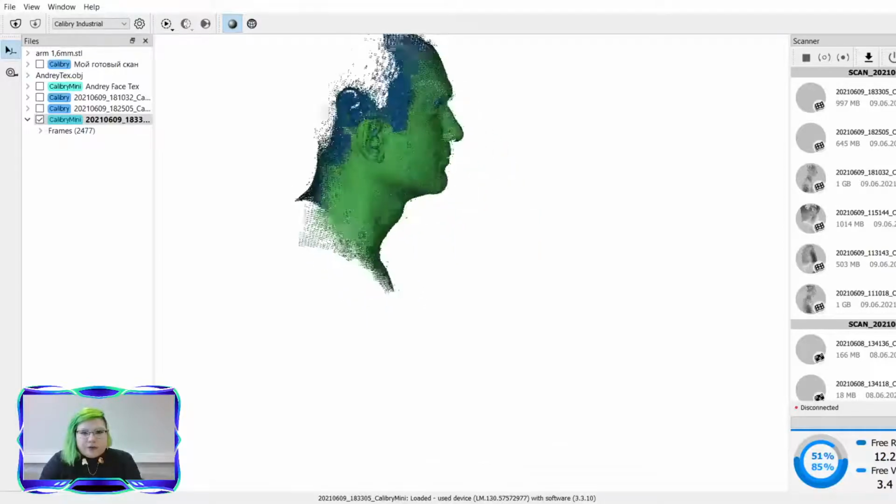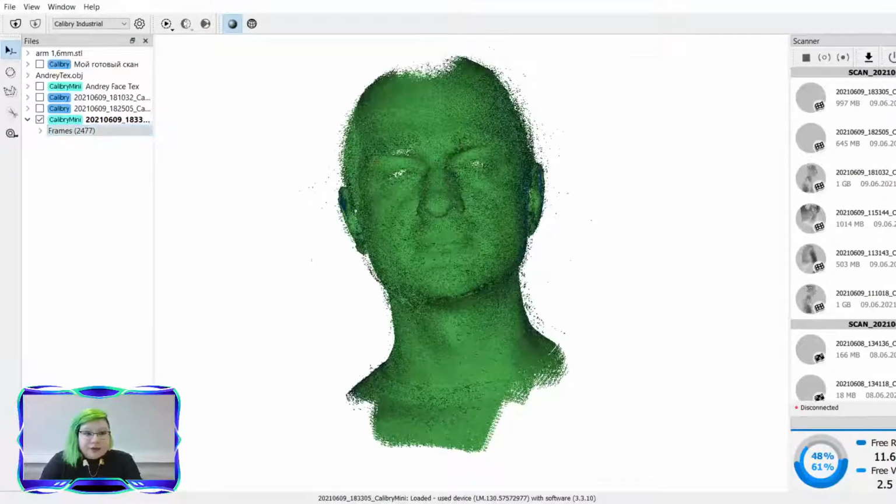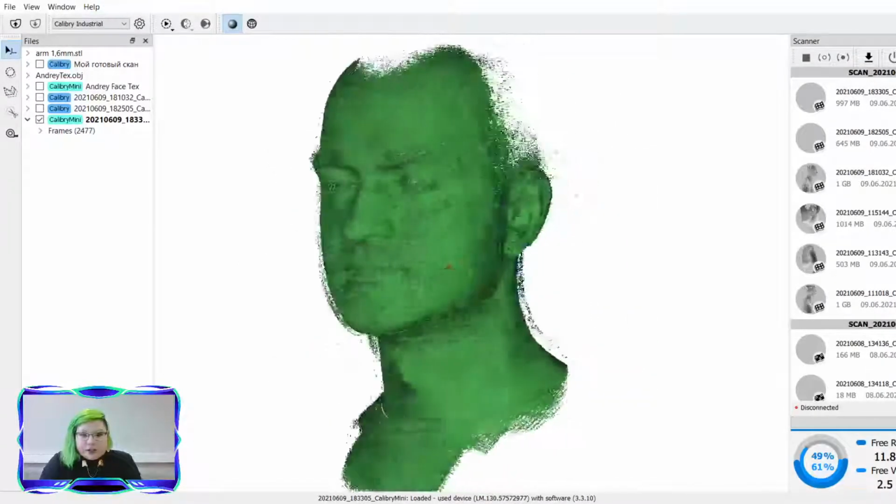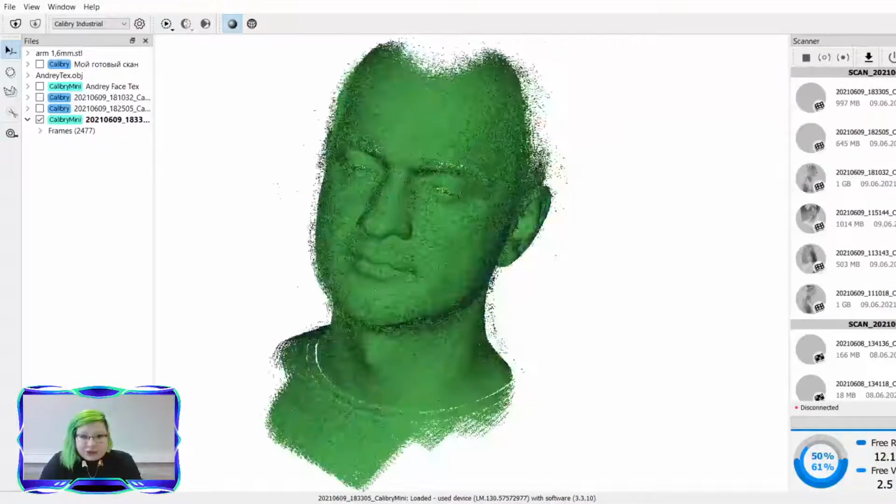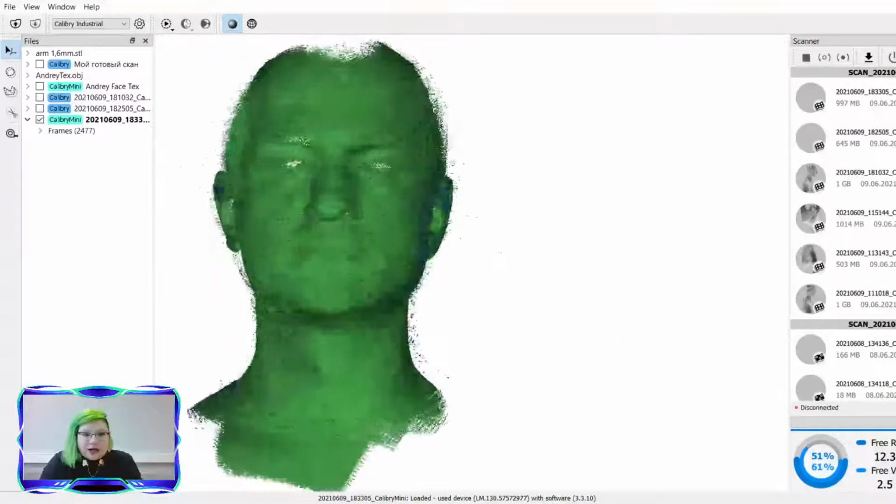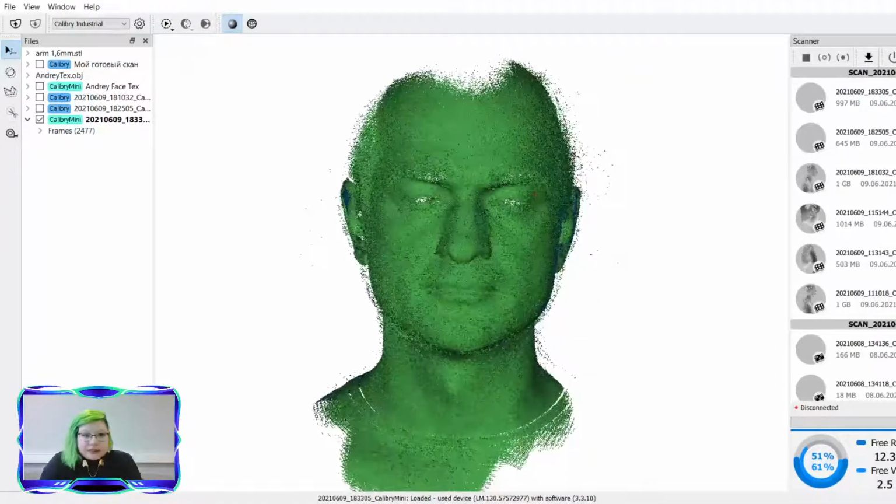Okay, so here's our preliminary point cloud. You can see we definitely have enough data in about 2,500 frames. We can definitely clearly see all of the features. Now you do see this extra noise floating around, and again the registration algorithm will align all of those frames and be able to remove any of that you don't need.